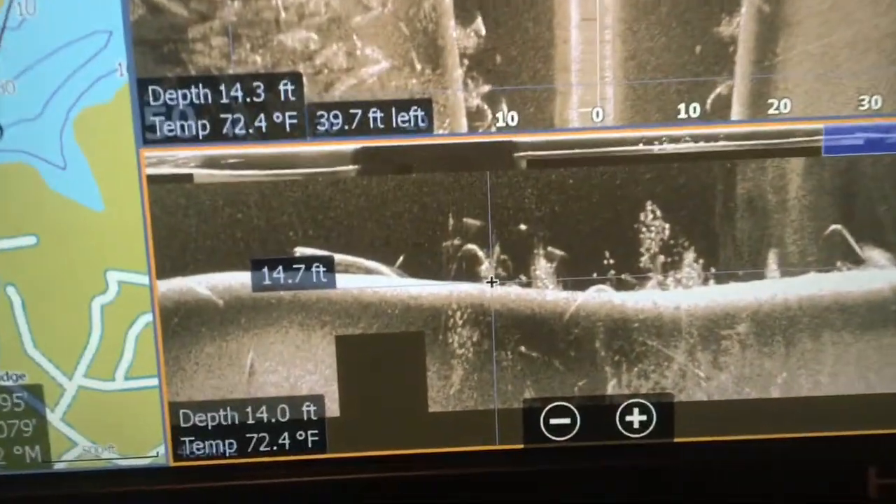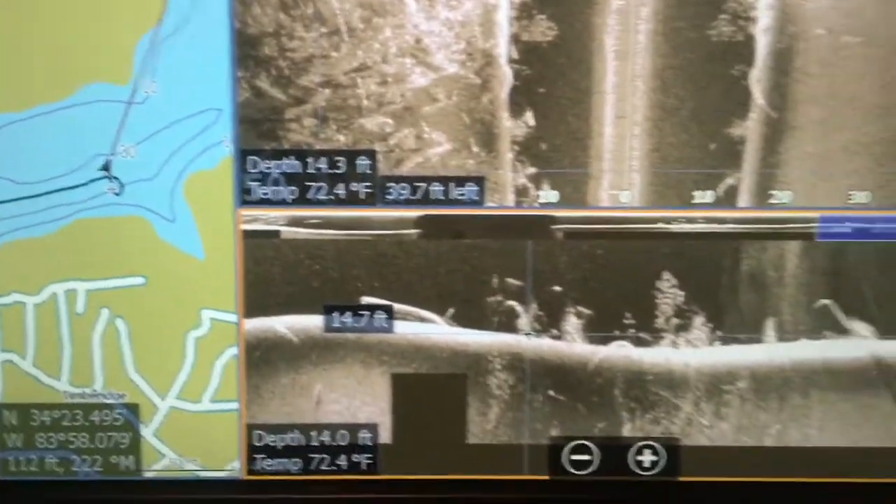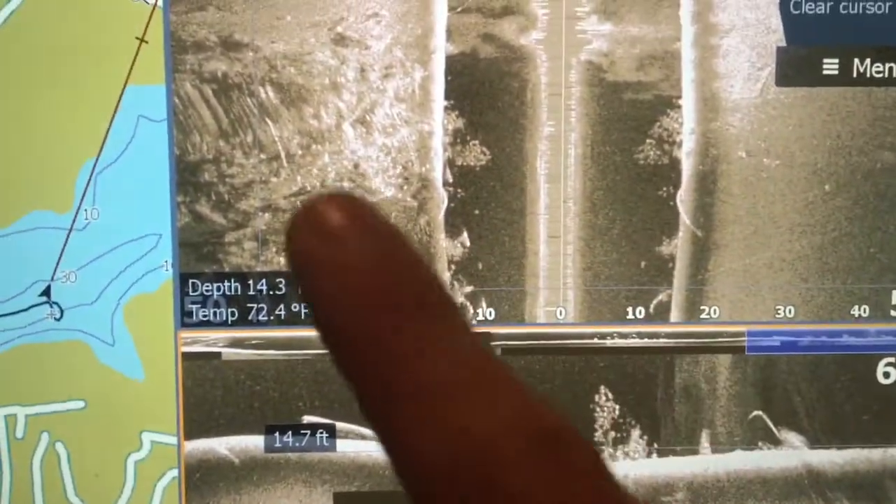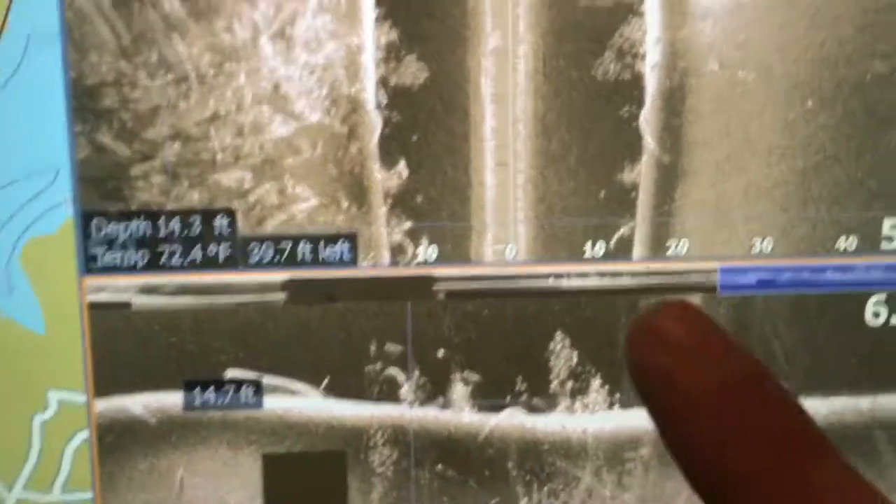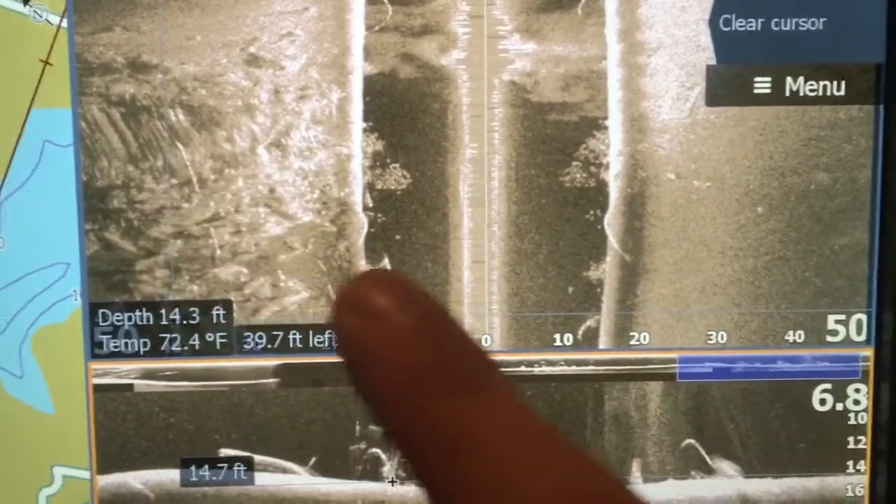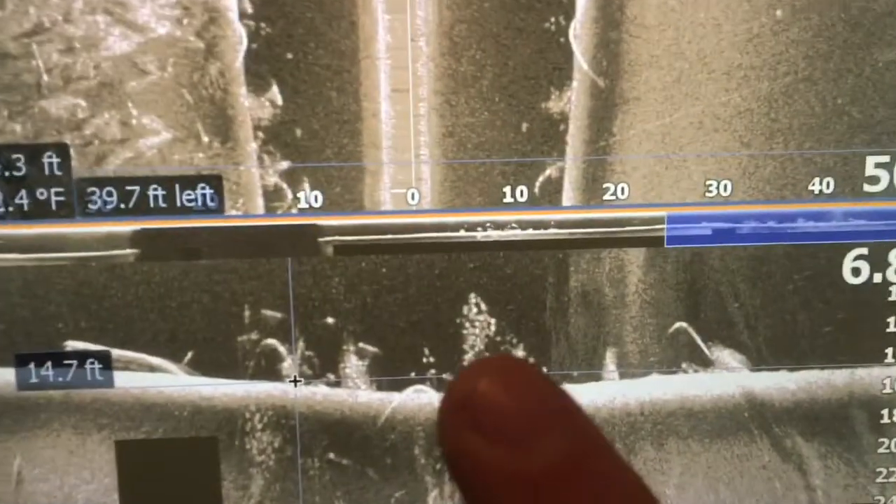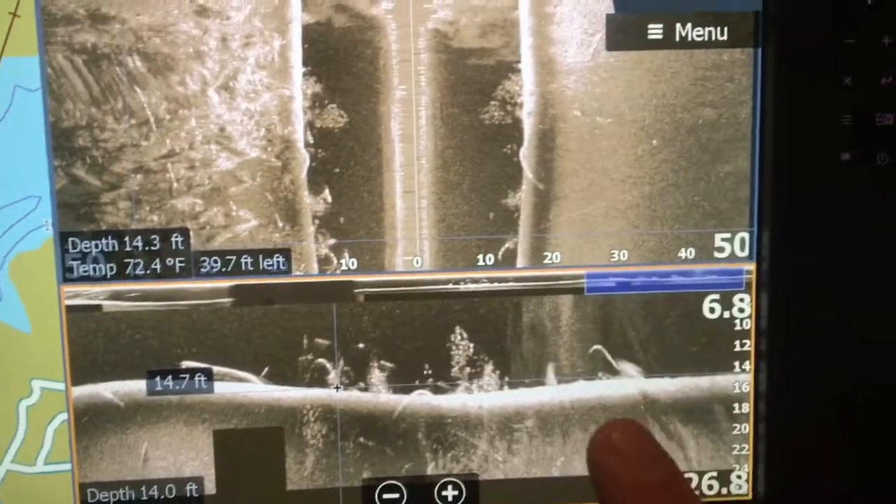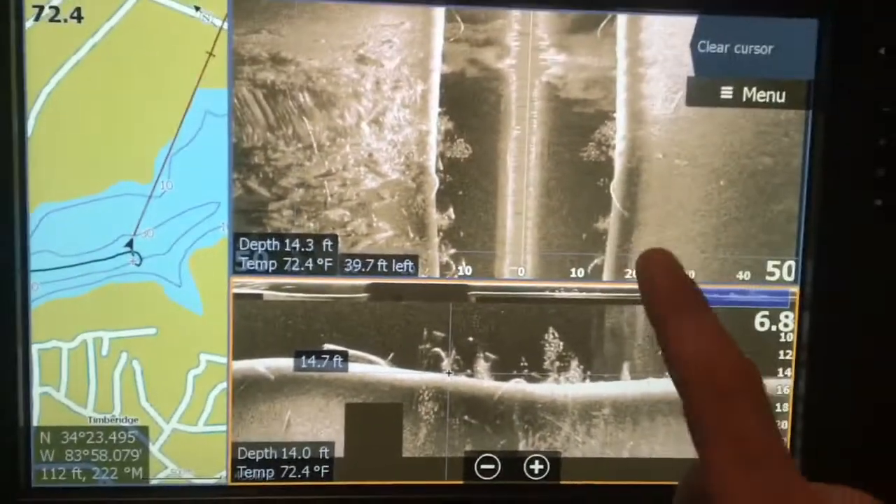This is some more crappie to my belief. This is in the back of a creek, and there's docks right here. If you look, that's all brush. Looking underneath the docks. I'm going by the docks, and that's underneath the docks. Someone put all that brush. And these are schools of crappie, if I had to guess. I'm pretty sure they are, because this is a crappie hole.